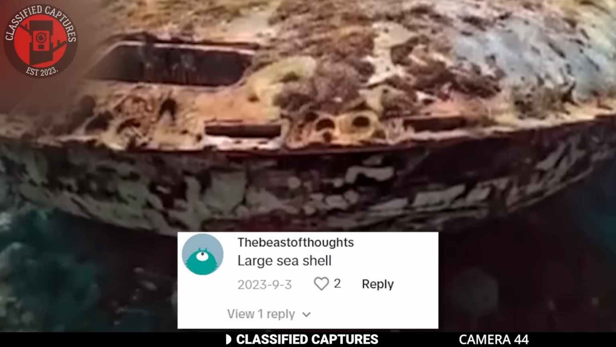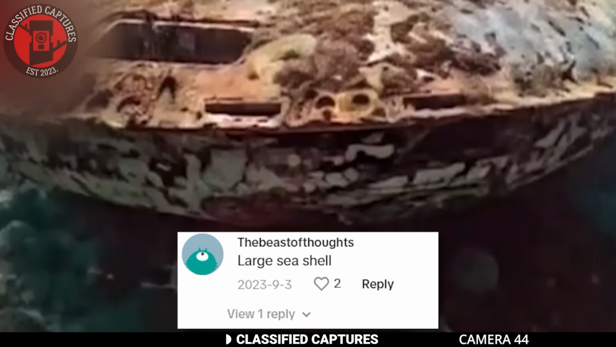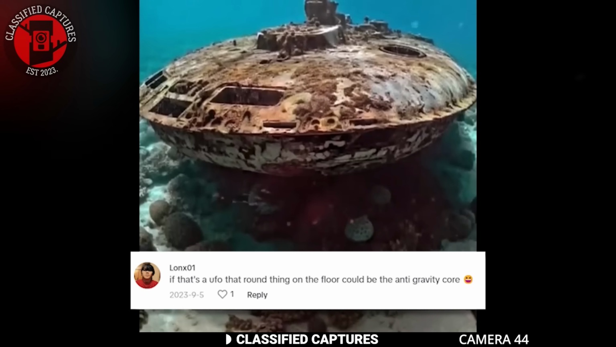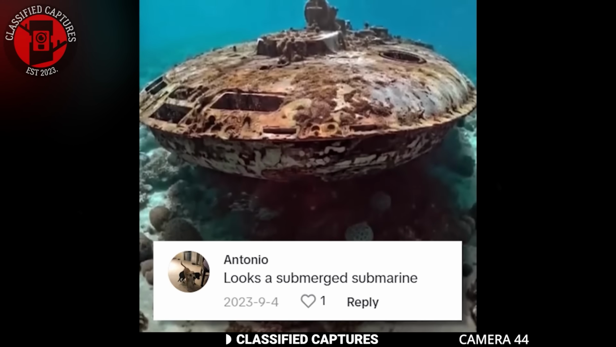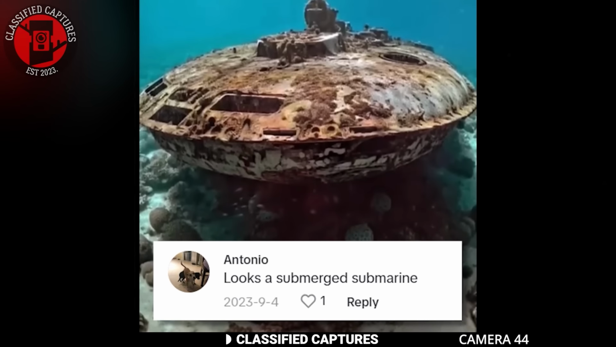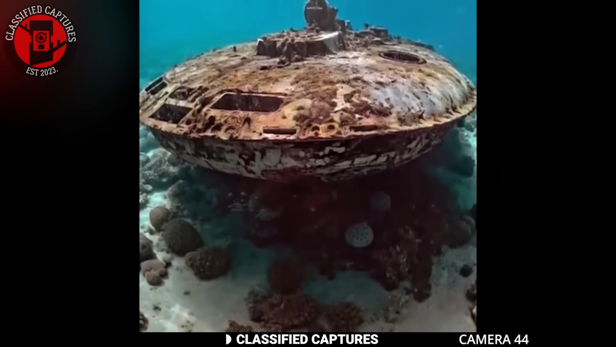One person thought it was nothing more than a large seashell, but a closer look will show it's definitely not. Some even made fun of those who posted the clip. Despite the skepticism, however, some thought it might be real, just not what we're making it out to be, say a submerged submarine. However, I doubt any of the military submarines look anything like this.